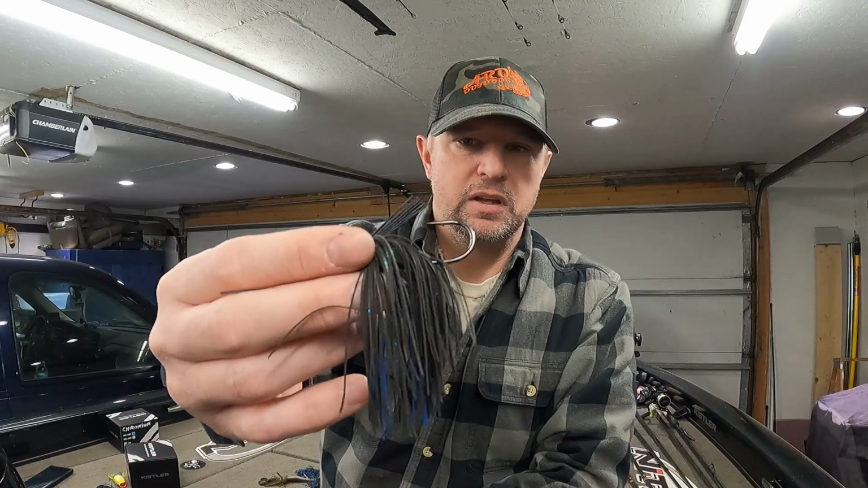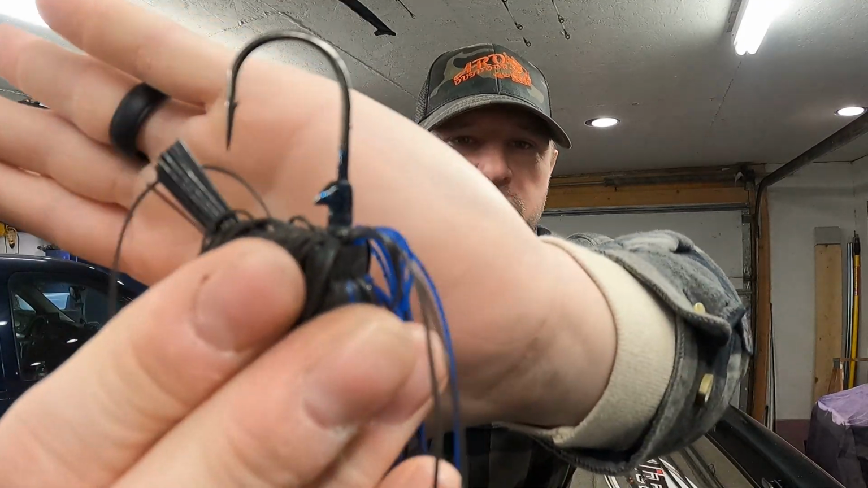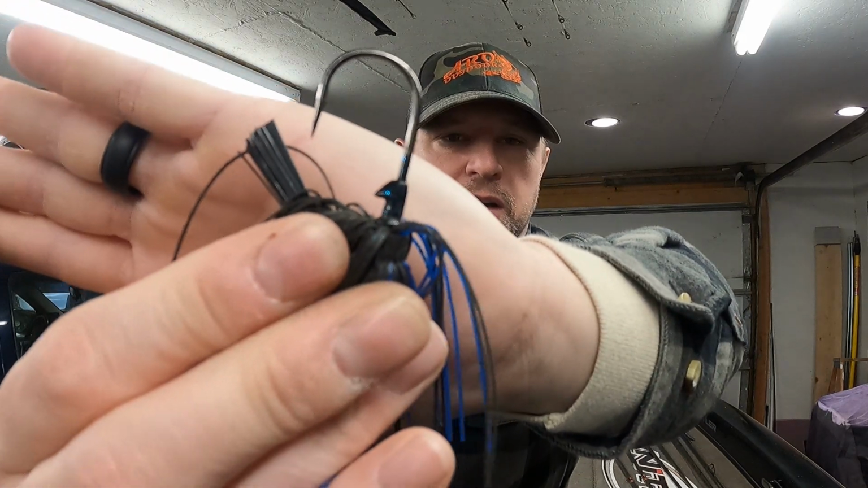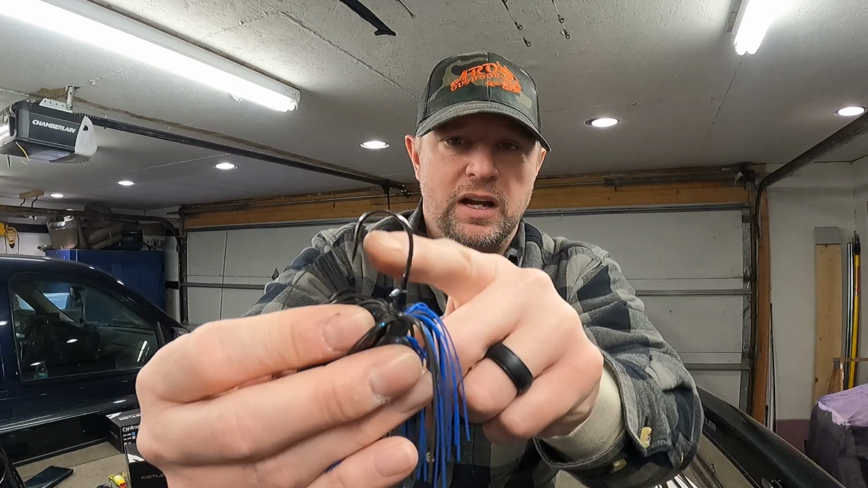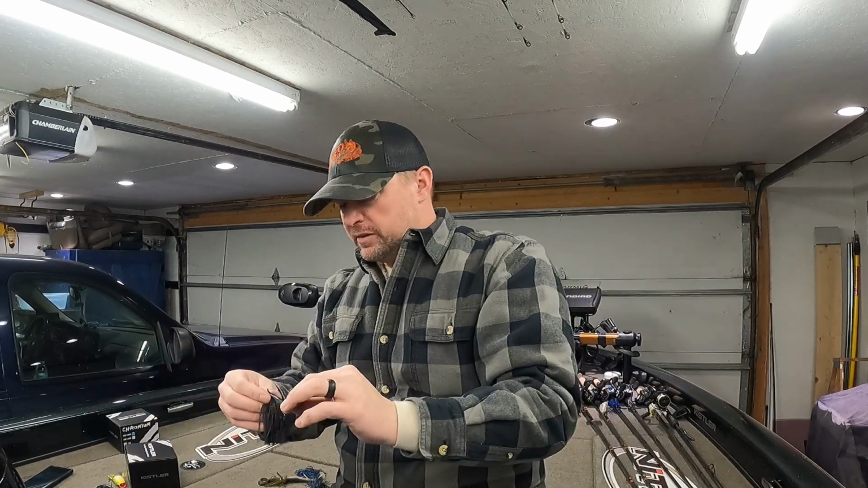So that's why I opted to start bending them over and trimming them off. Like this one, it doesn't really have that great of a hook keeper or plastic keeper here. Sorry, right there. I say that, but that still is a pretty good one. If I snip this hook off, I'd probably add some super glue. But that's the main reason why I do it.